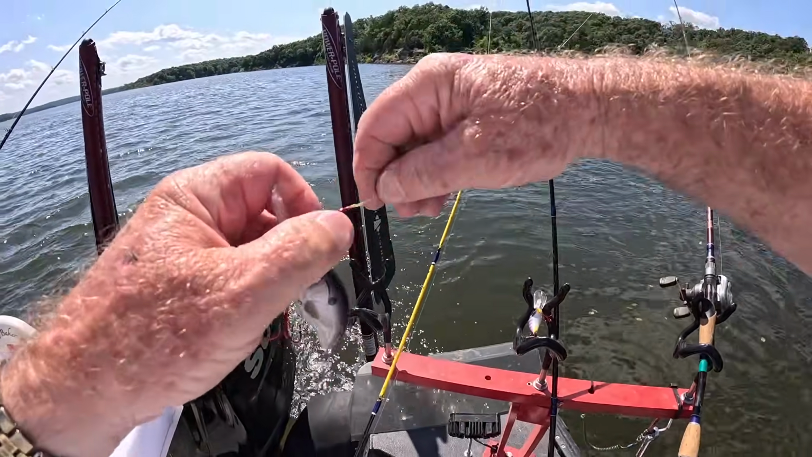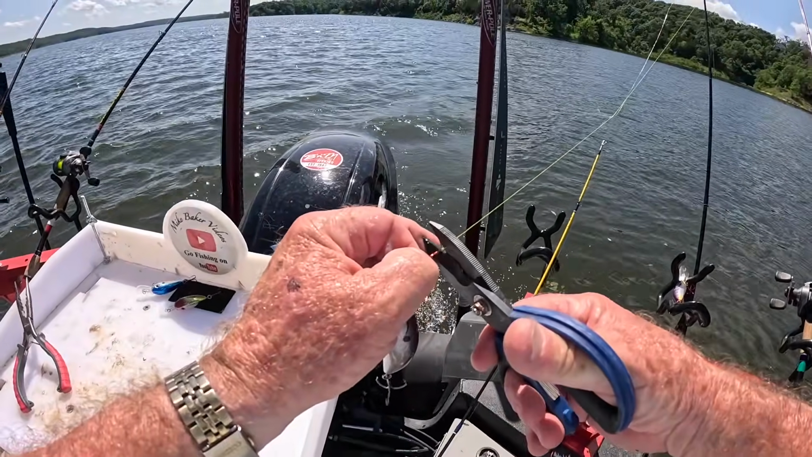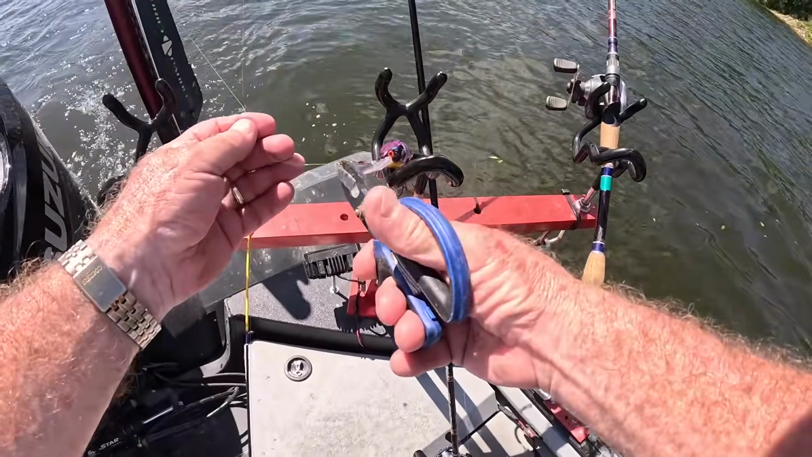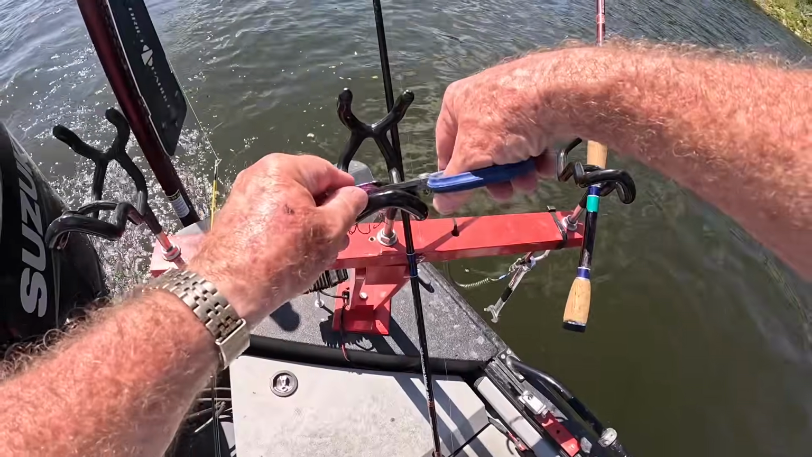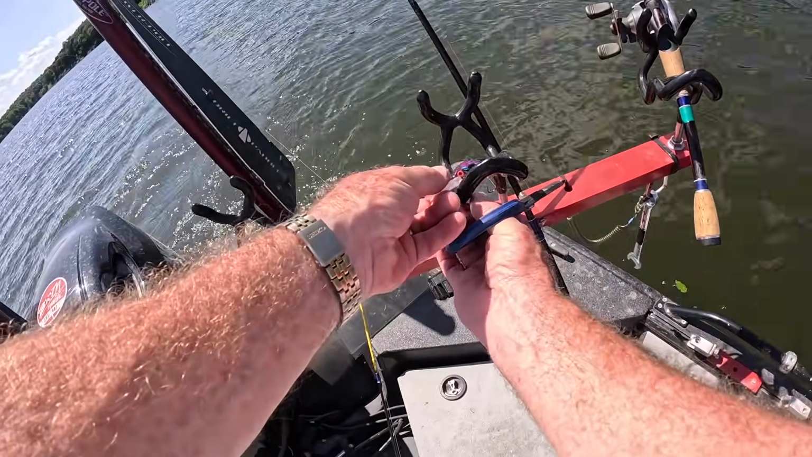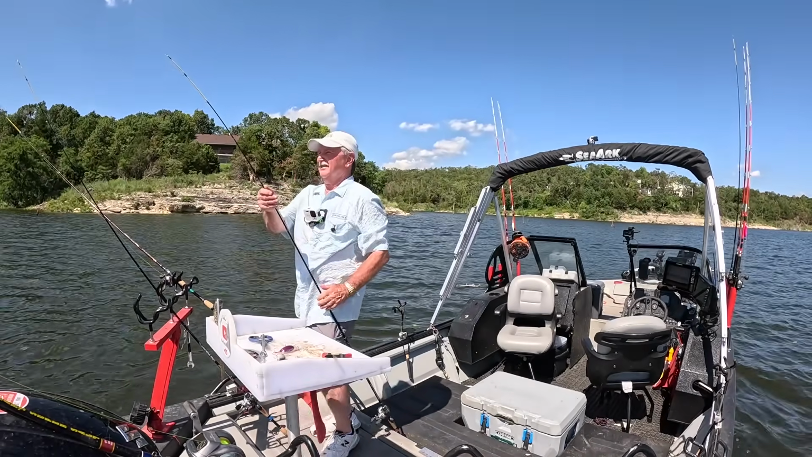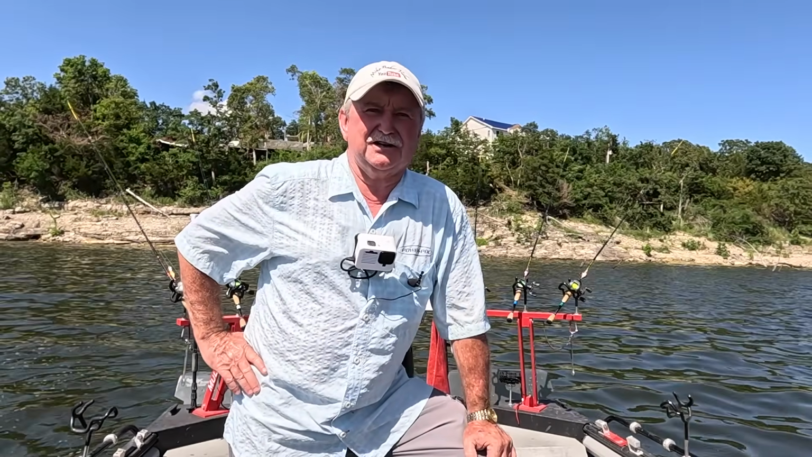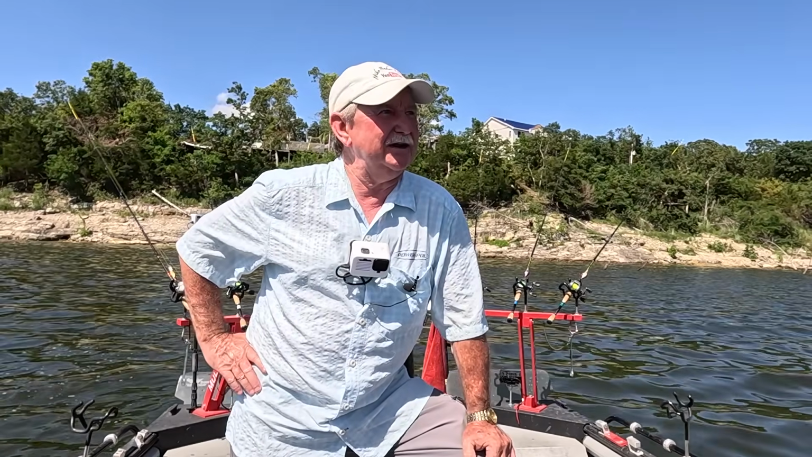Here's the easy way to deal with a mess like this. You just cut them all off. And retie. Make sure your baits don't fall in the water when you do that. I have done that before too. I've done a lot of boneheaded stuff. Okay folks, I got my mess taken care of there. I got everything untangled, got my baits tied back on. I'm ready to go the next time.